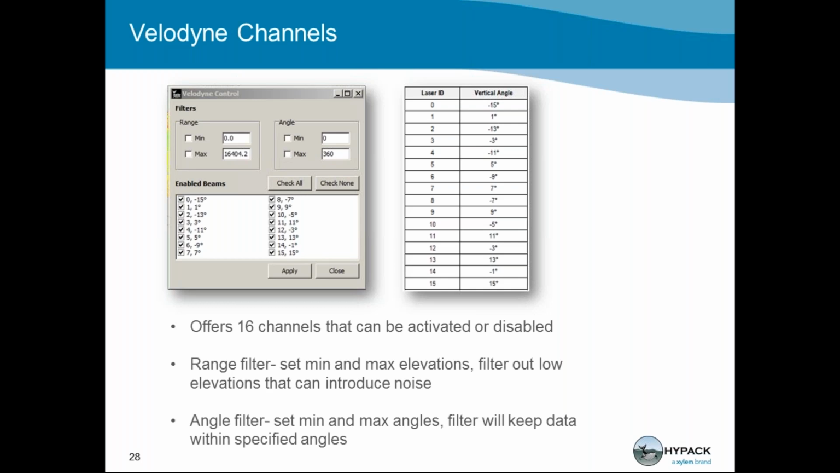We have a special Velodyne driver in HYPACK for this. As you can see, there's 16 channels that can be activated or disabled. We have a range filter where you can set minimum and maximum elevations, filtering out lower elevations that may introduce noise or any sort of reflection you may get if the sensor is hard mounted on a boat and you're getting reflection off the boat deck. This filter can be really helpful for that.